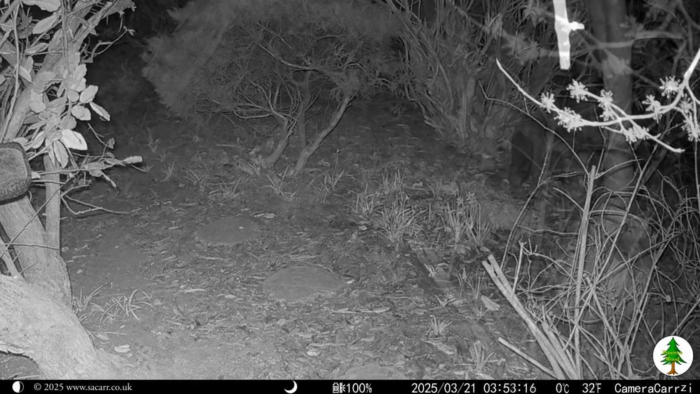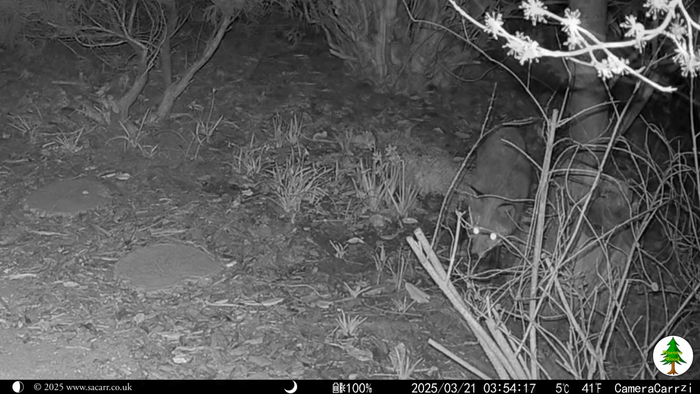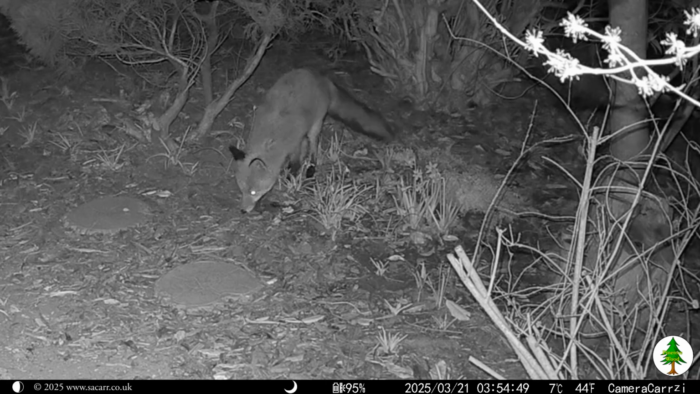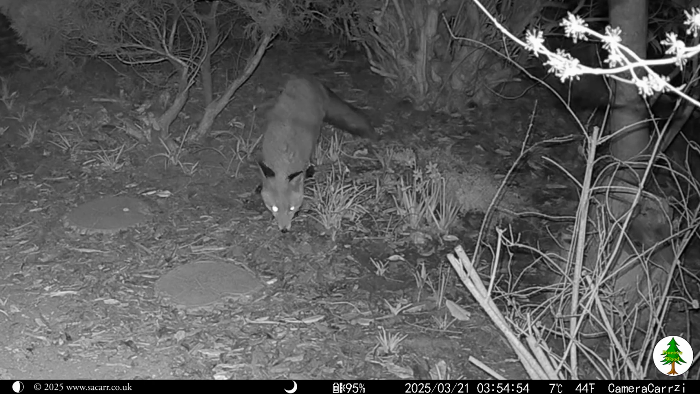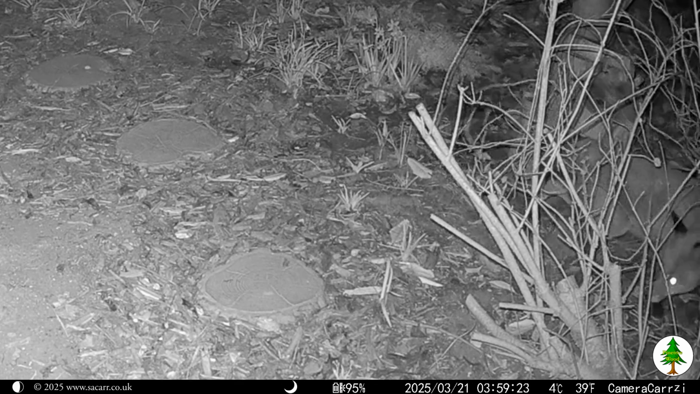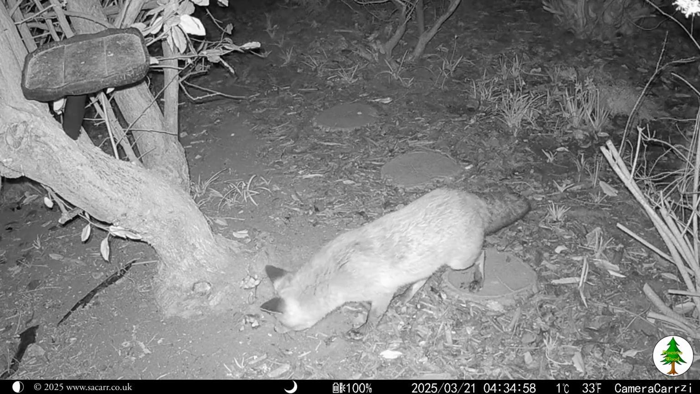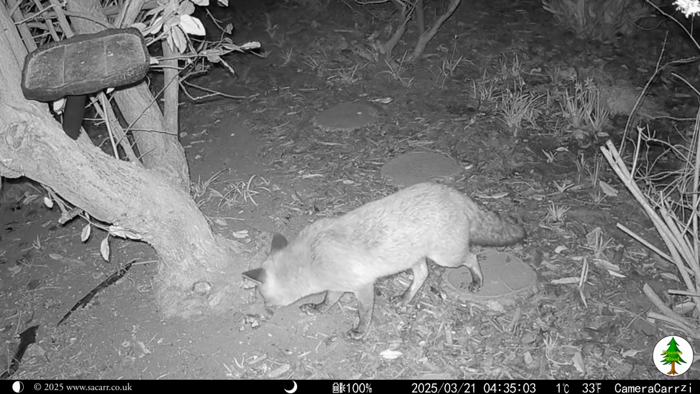One appears to have an injured left eye. I've seen it on several videos with the left eye closed up. Now there's this very nervous youngster. At 4:34, the larger fox with the good eyes returned, and that was it for the overnight visits.